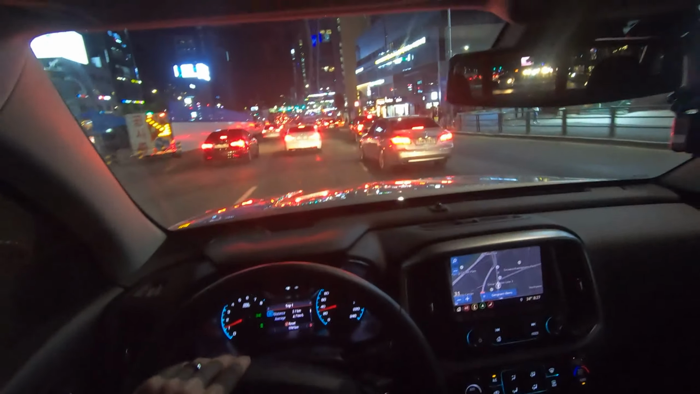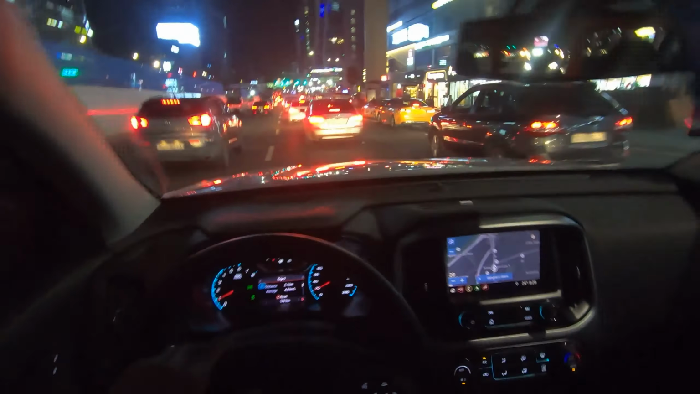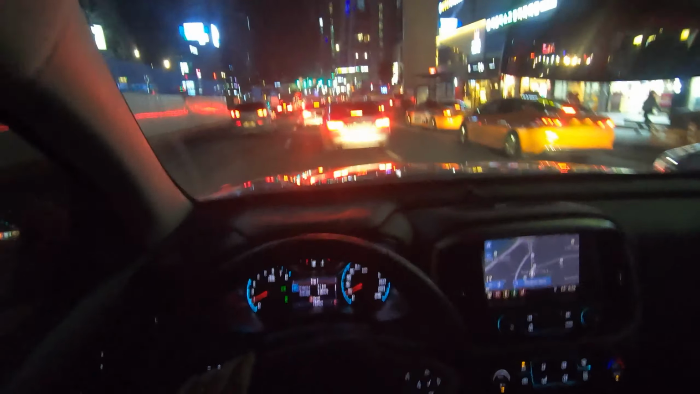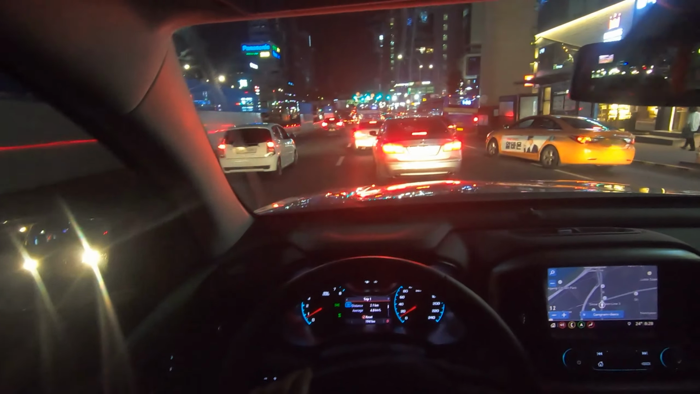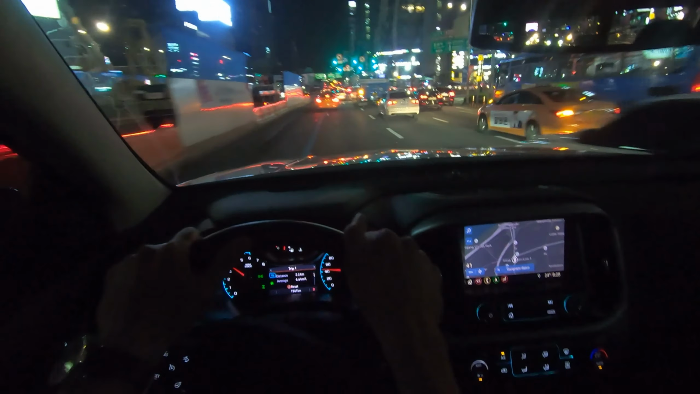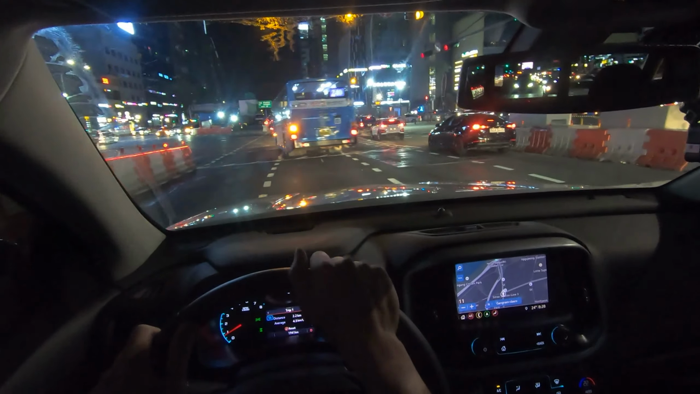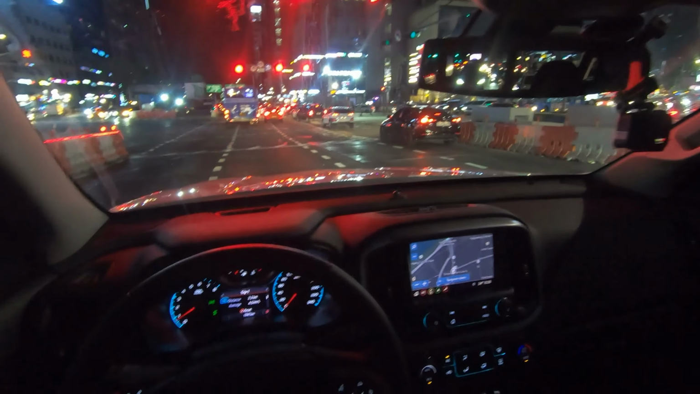It's got a 3.6 liter gasoline engine, 8-speed automatic, and rear drive. So really nice. It's got good punch. Oh, let's stop. We are stuck in traffic.